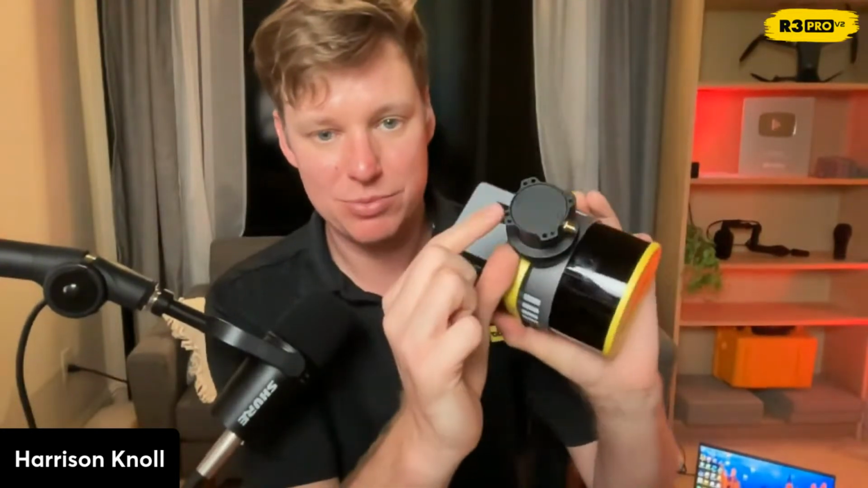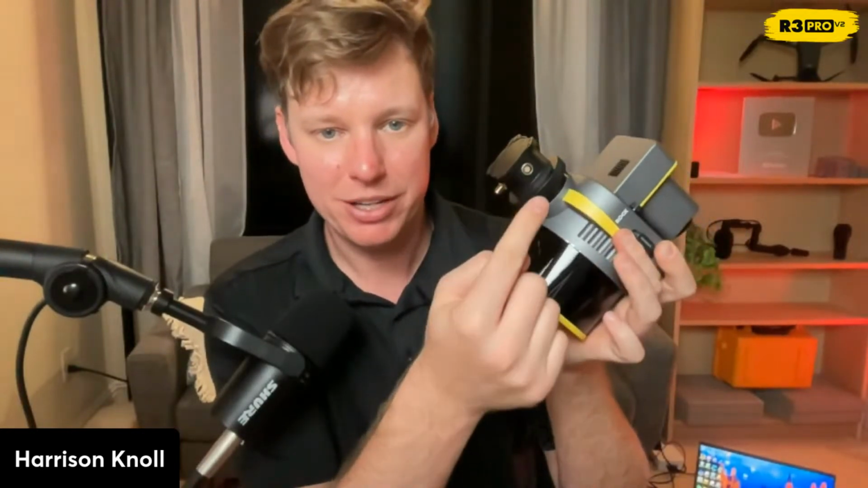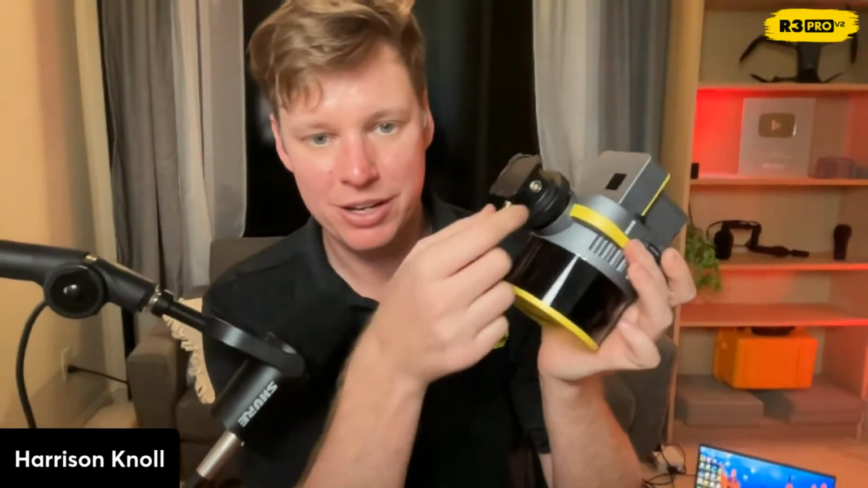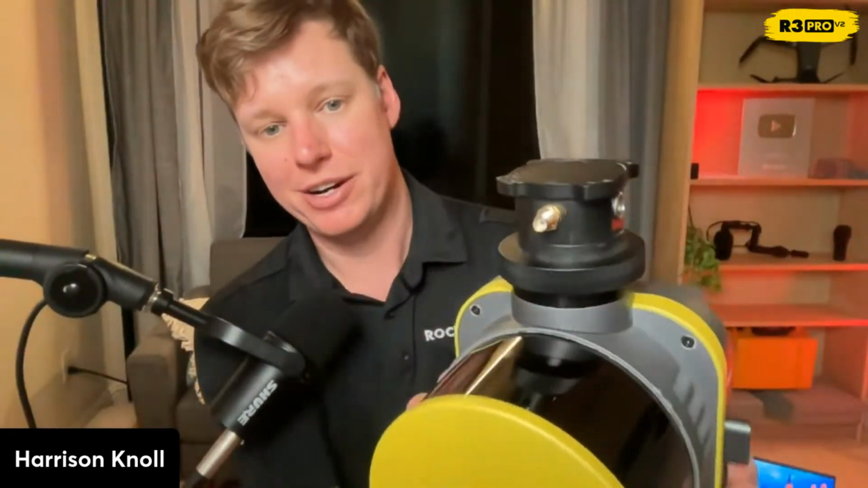So with this one piece here, you get the GPS and power. We give you an XT60 connector, so you can get power from the drone, and then we'll sell you a GPS that clips onto the arm that connects into this. So that's the universal mount right there.